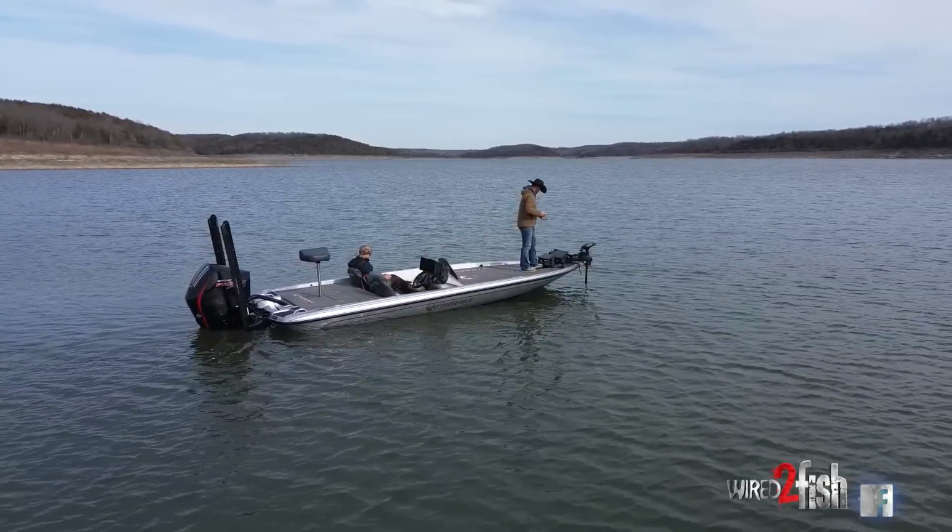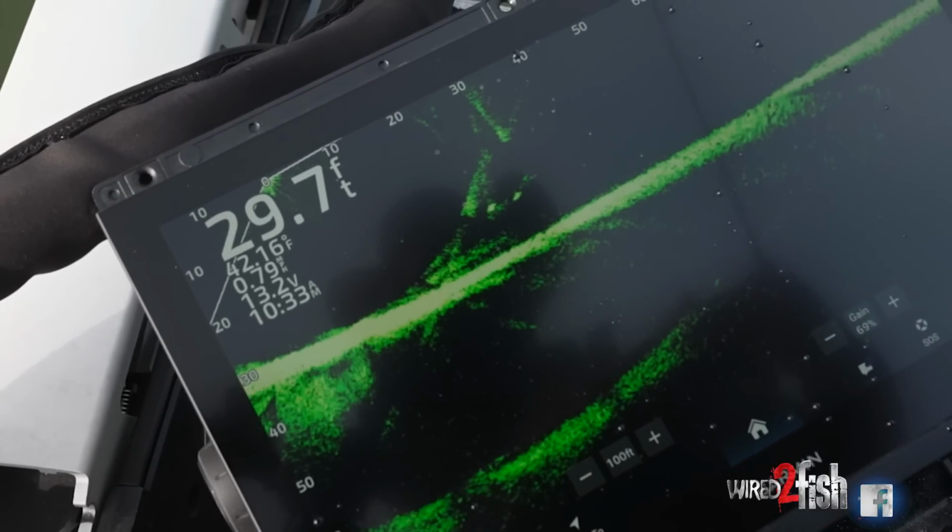Might have one right here. There, my bait's falling right there in front of him.